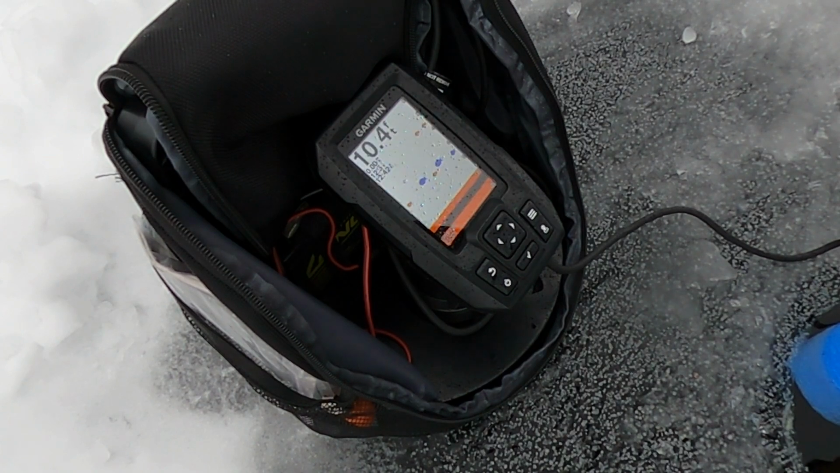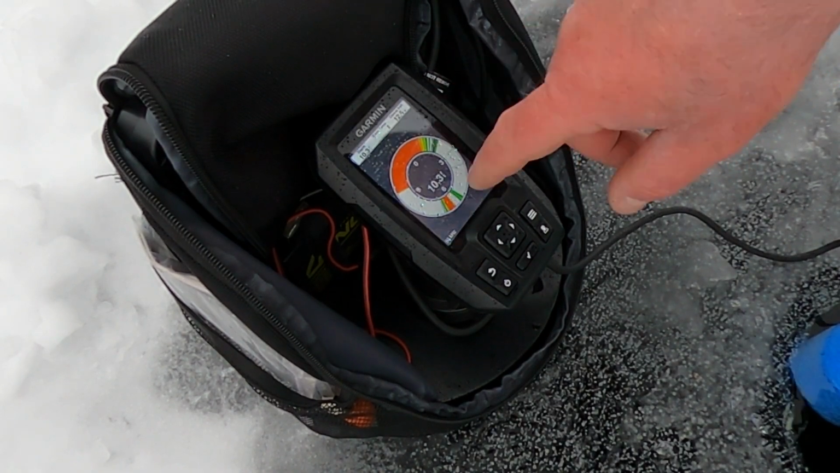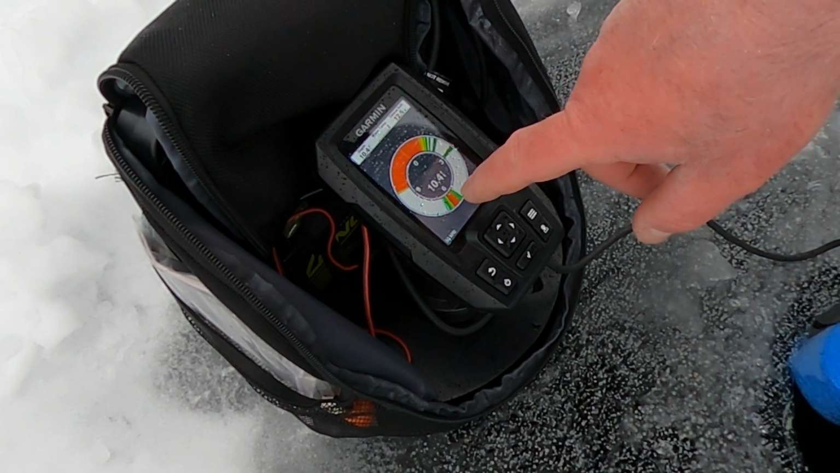So traditional fish finder is showing a bunch of bait fish down there. As I suspected, that's what all that noise, all that interference is on the flasher. That's what all these little extra marks are. That's my jig head, that red, green, yellow, that bigger mark.